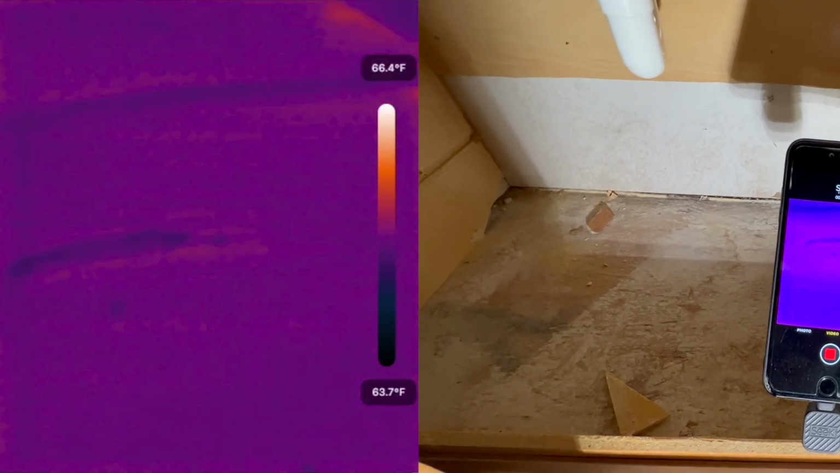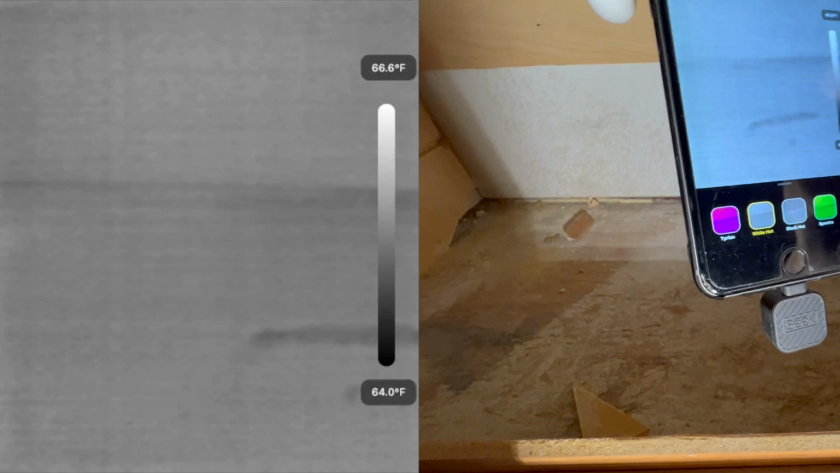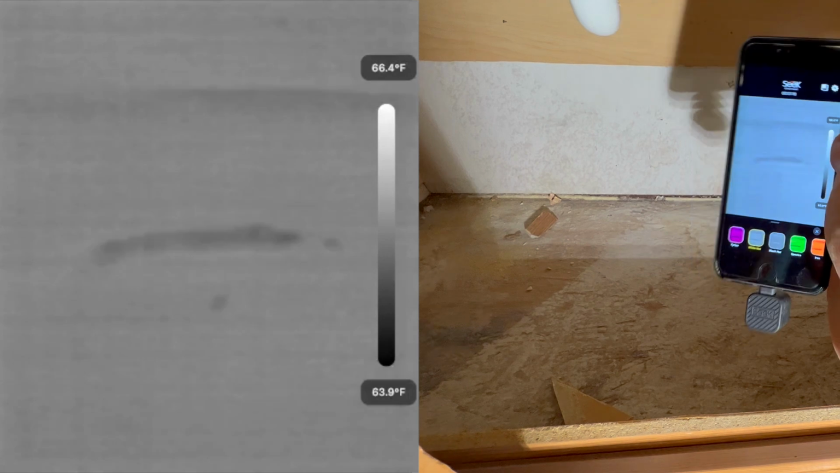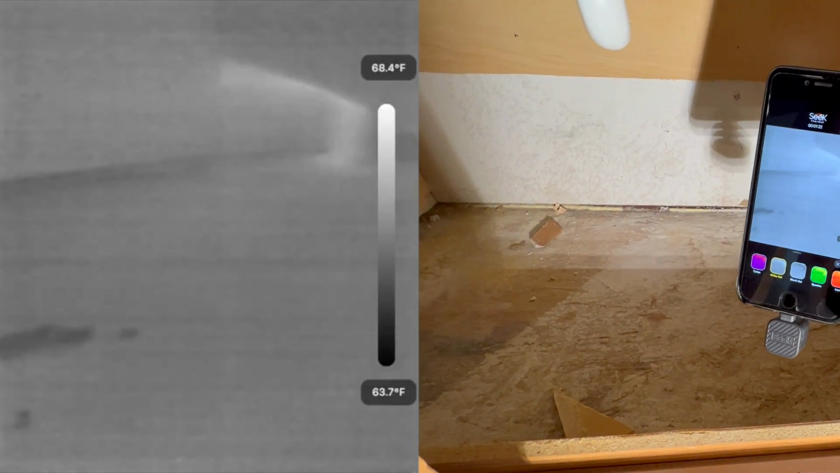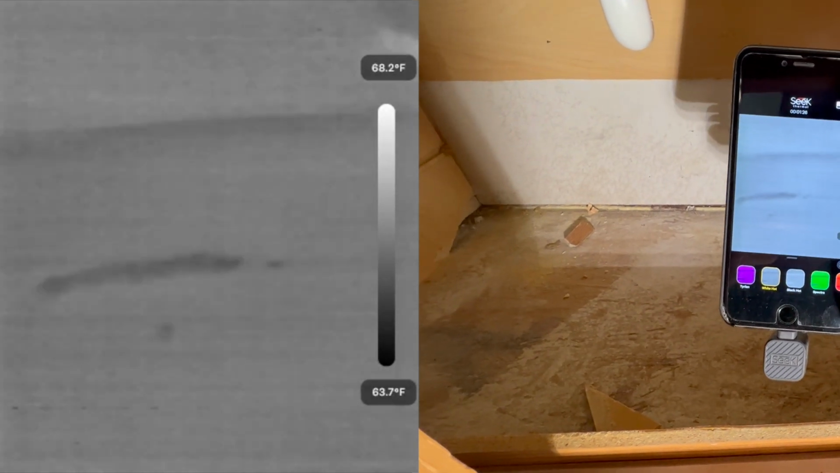I can change that color palette if I want to. Sometimes things can jump out at you when you use that color palette. And so you can see that cool area. And that's kind of what I'm looking for behind the wall. So that's a good sign. I'm going to maybe do just a little more cutting, but I think the water's all dried up. So now I can just paint the area and patch it up.